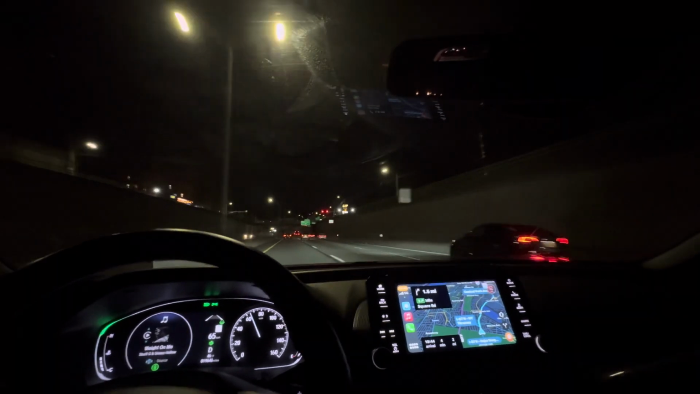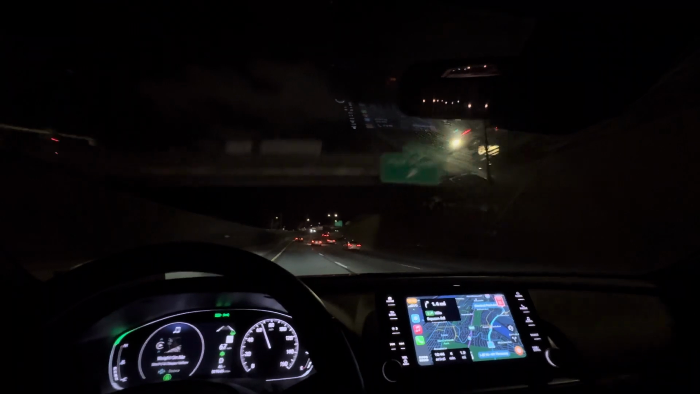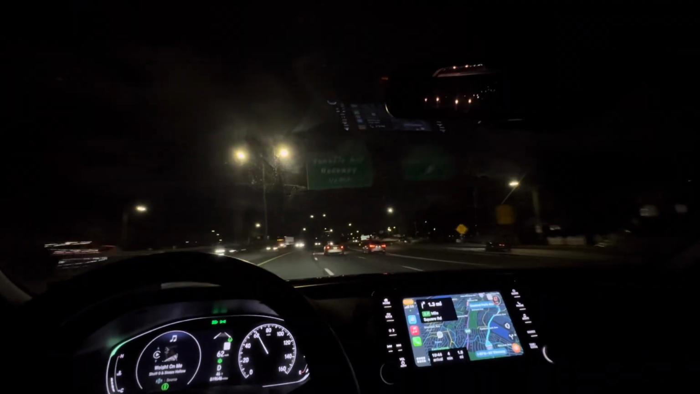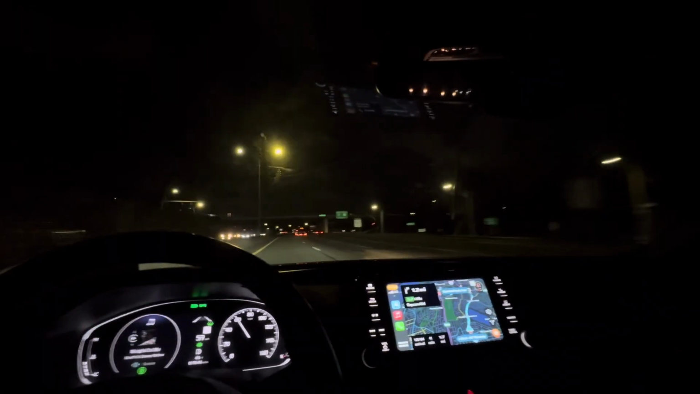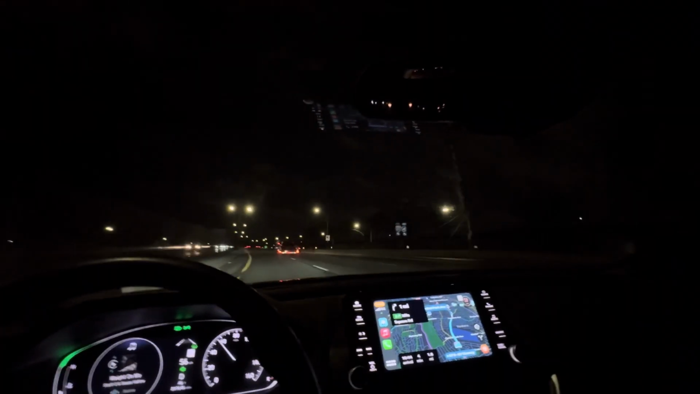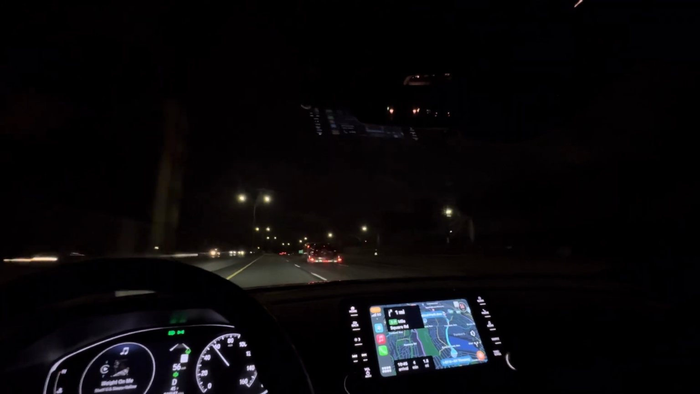If y'all like the night POVs, man, we don't gotta be cutting up at all times or speeding up and shit. But at least driving at a moderate speed, bro, and just exploring the whole environment, you feel me? The whole aspect of driving and the whole outside type shit. The nature, you feel me? The buildings, the trees, the cars, the trucks, everything. Yeah, on gang.